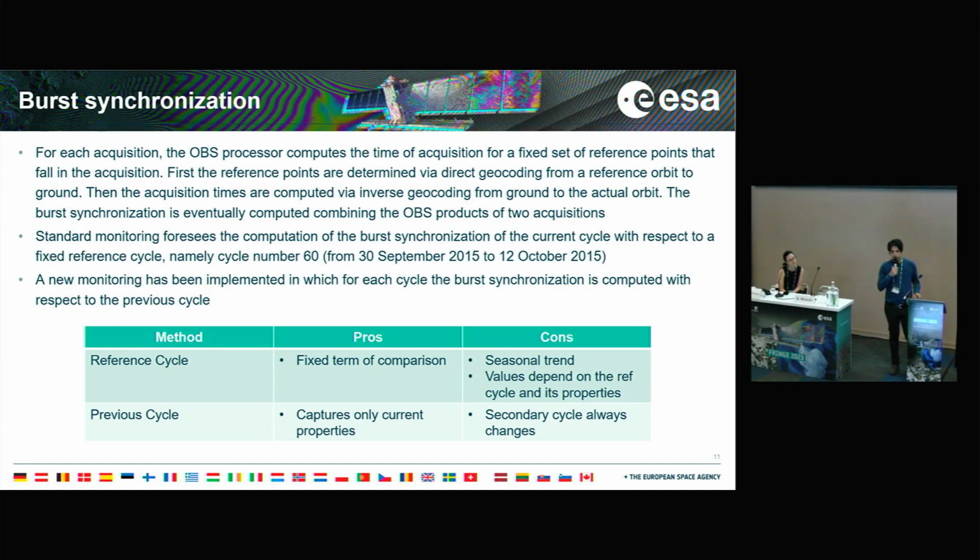We perform a direct geocoding over a grid of reference points, and then we perform an inverse geocoding from ground to the orbit of the cycle that we are monitoring. Also in this case, we perform a standard monitoring with respect to a reference cycle. It's the same cycle. And recently we have started also monitoring with respect to previous cycle.